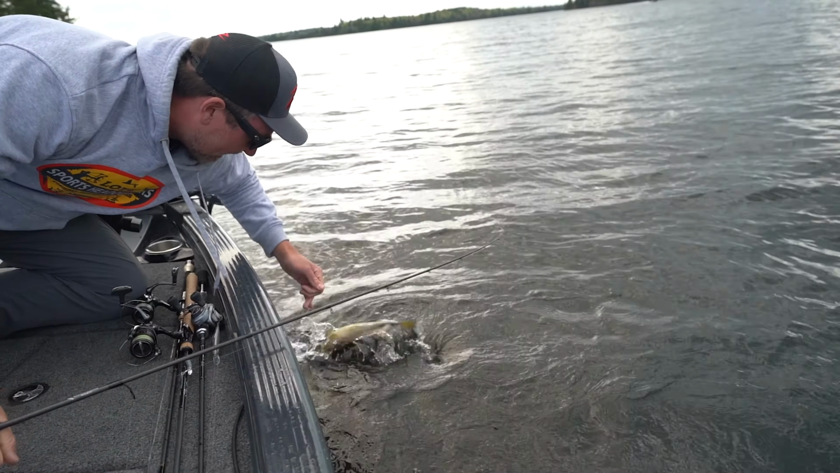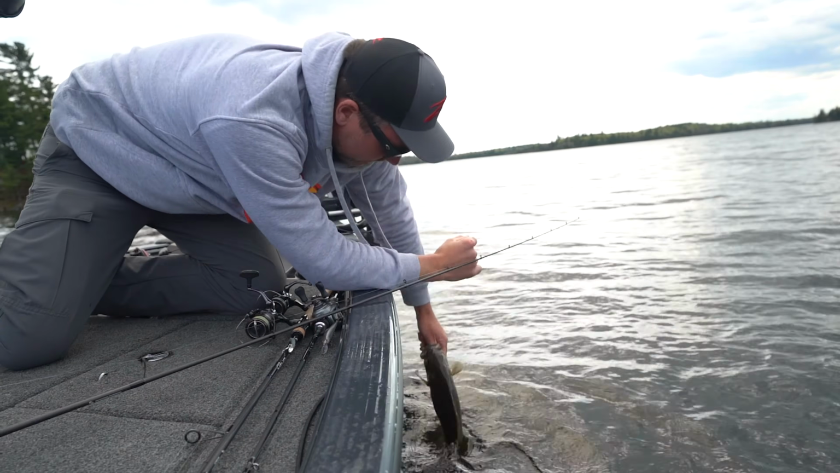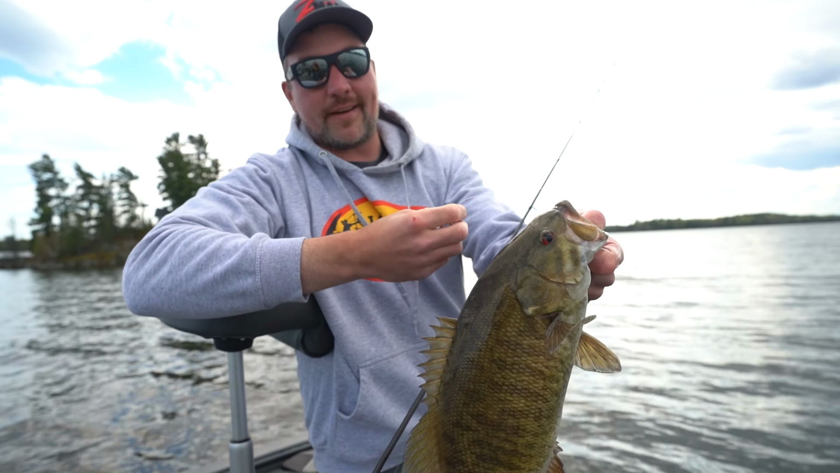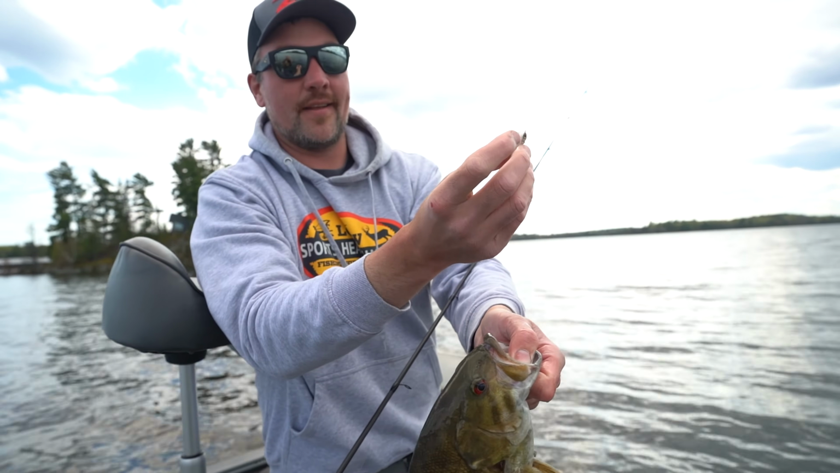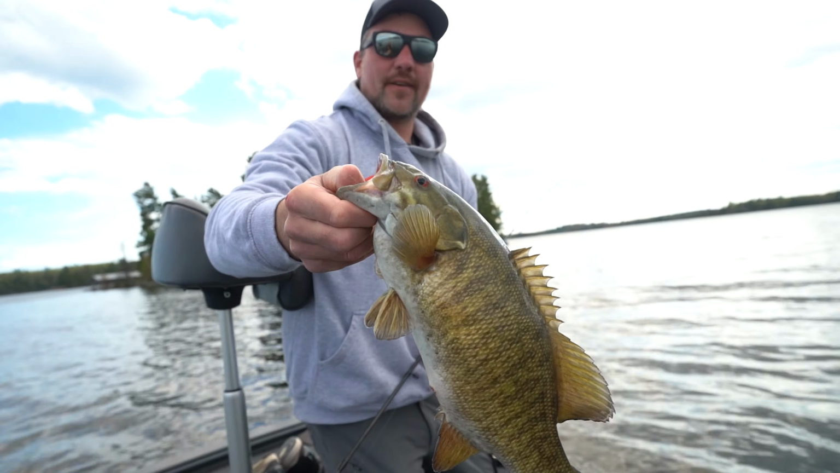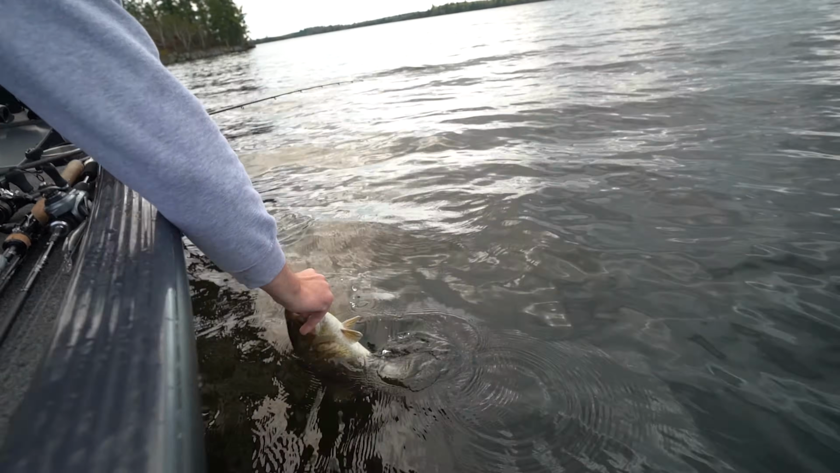Oh, we'll give her the old Bassmaster rip job or lose it. There it is. Well, there you have it. Livescope, Smeltinator jig head, Z-Man jerk shad minnow. Put those together in cold water and you're in business.